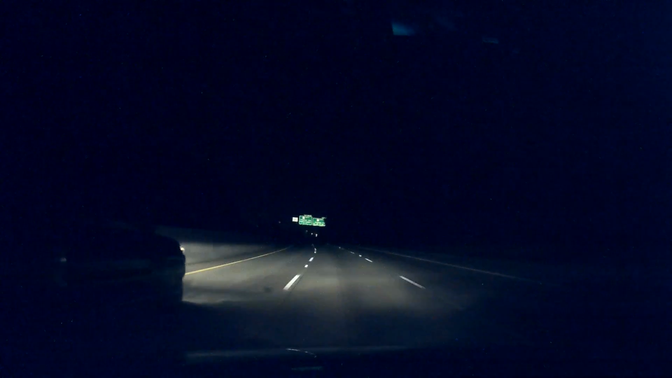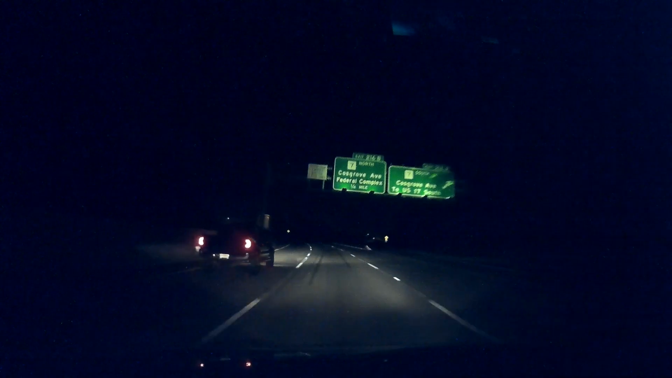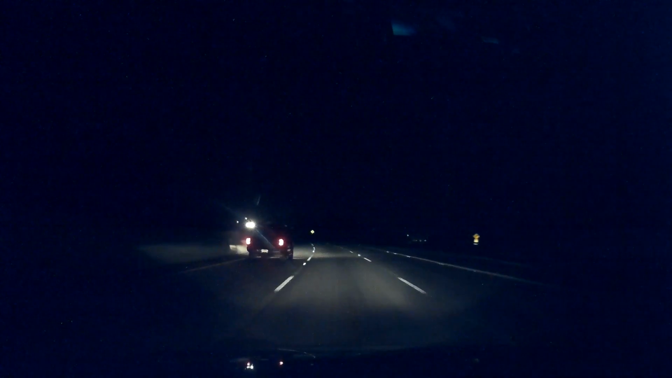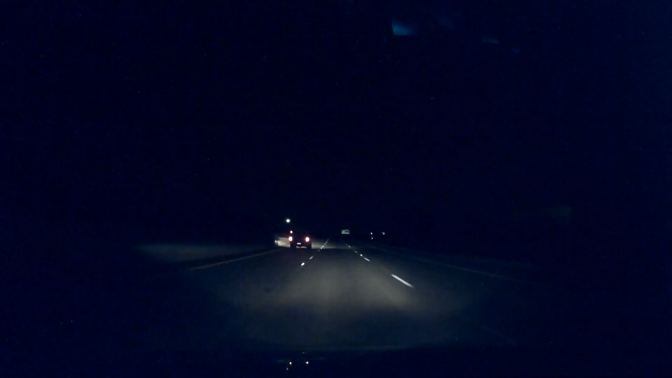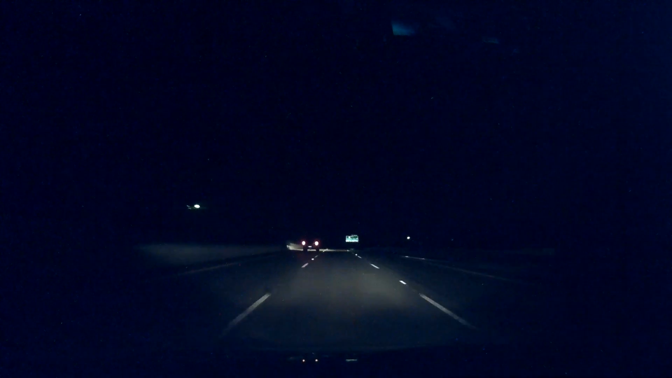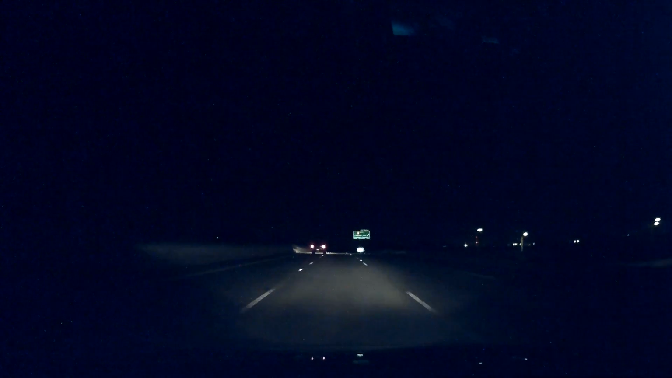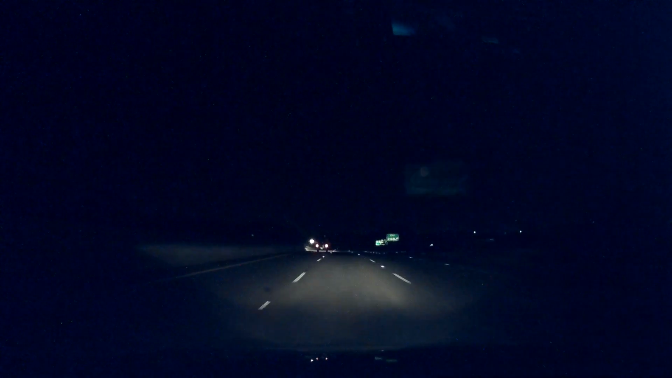Letting the cars drift by on either side. It's kind of neat not having any specific place that I'm driving to. I'm just driving around, not driving to anywhere.